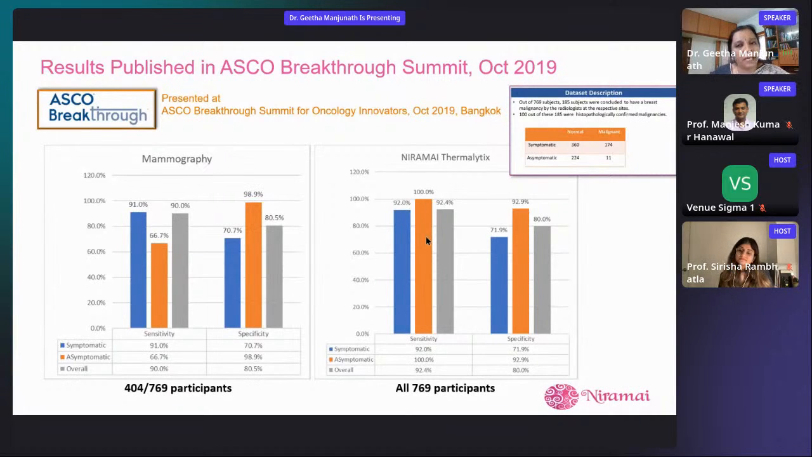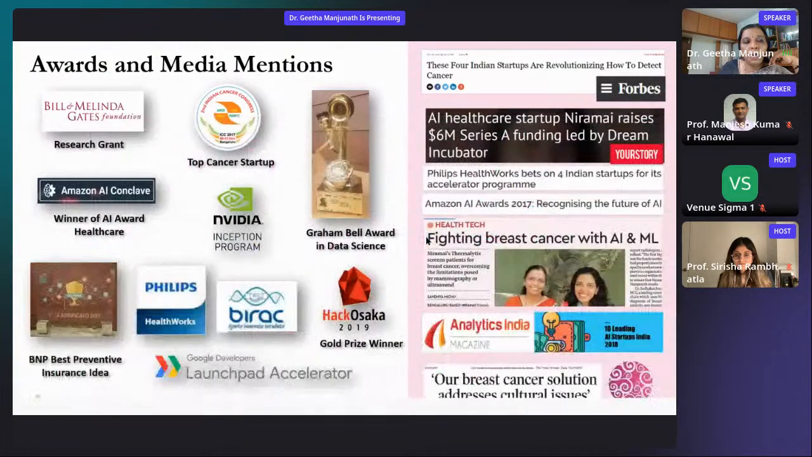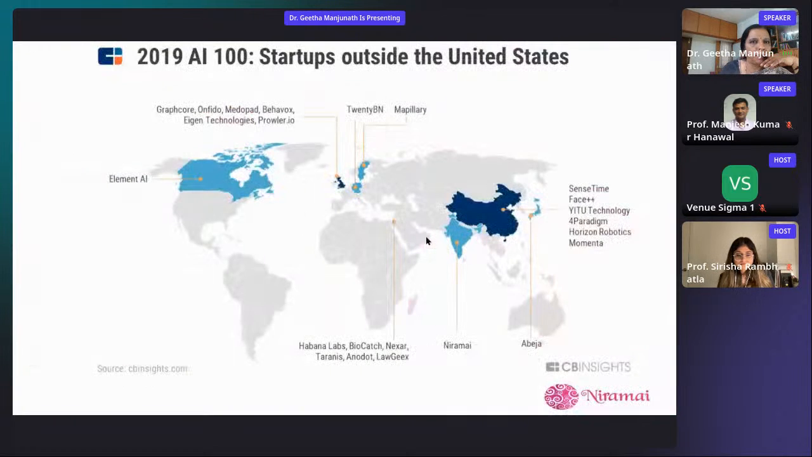Sensitivity is the ability to detect cancer, the true positives over the actual positives, whereas specificity is 1 minus the false positive rate. Both have to be high, and basically the operating point in the ROC curve should be closer to the top. That's exactly what we are attempting to do here. And in fact, we got the top 50 abstracts award here, and many more awards that we have received over time.